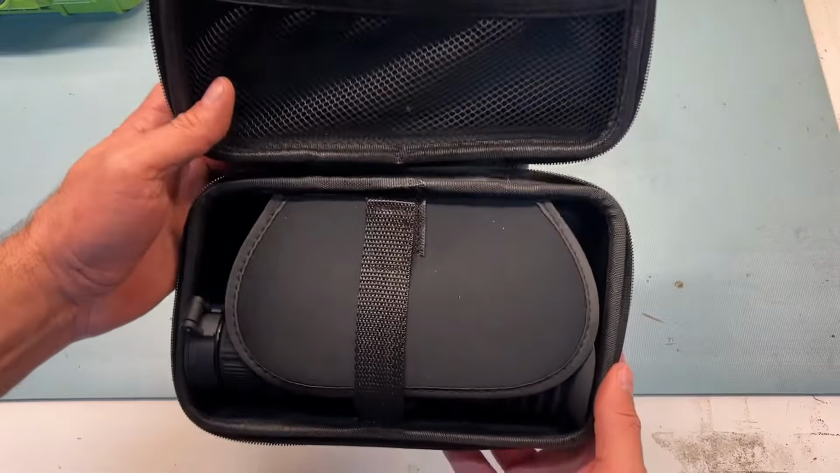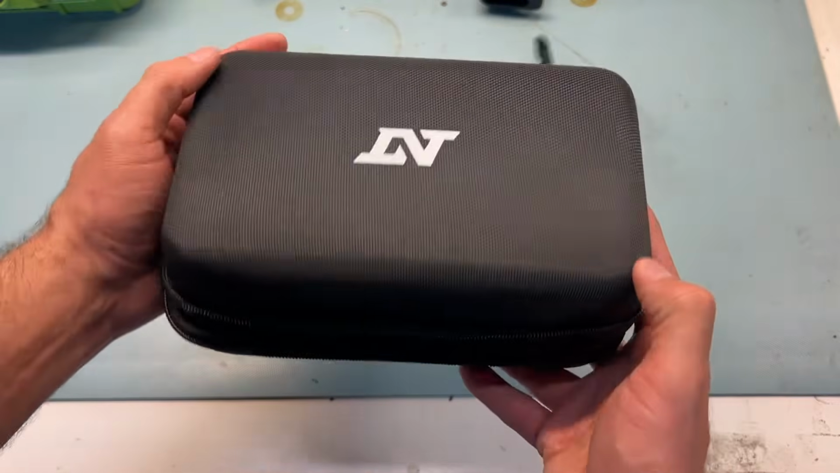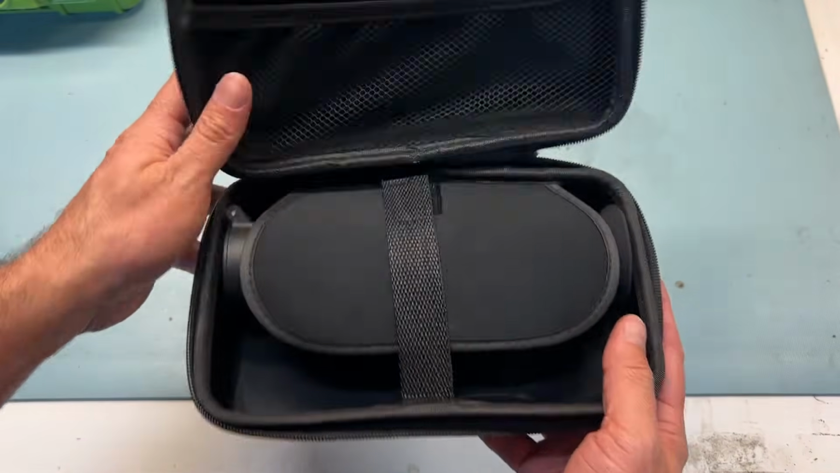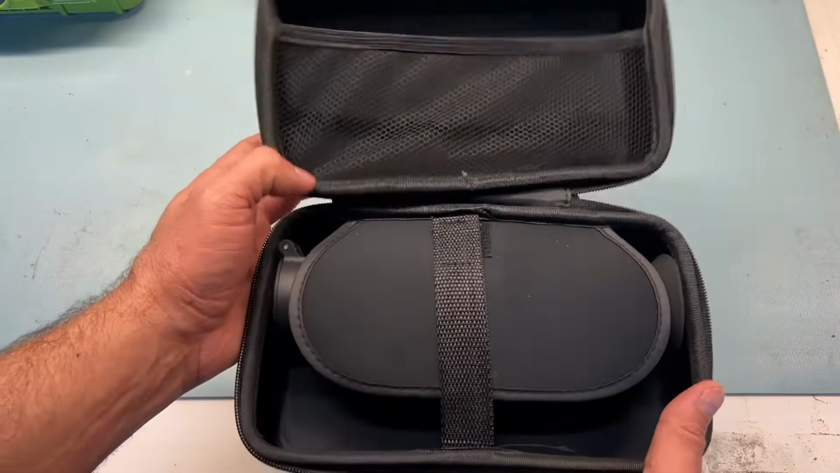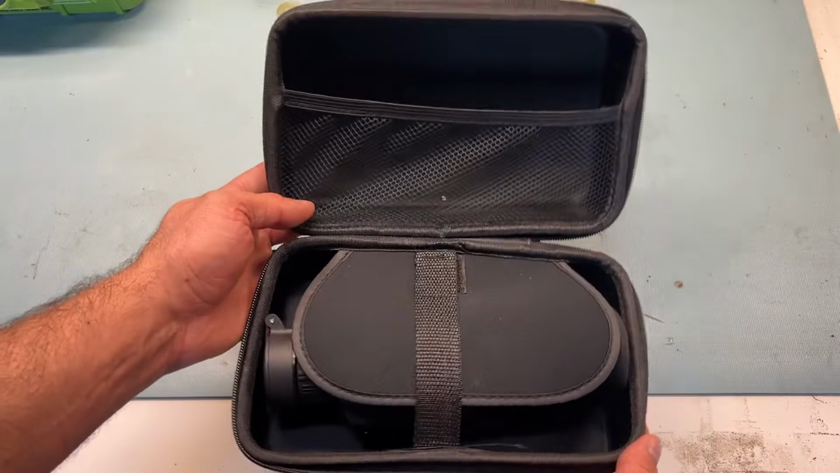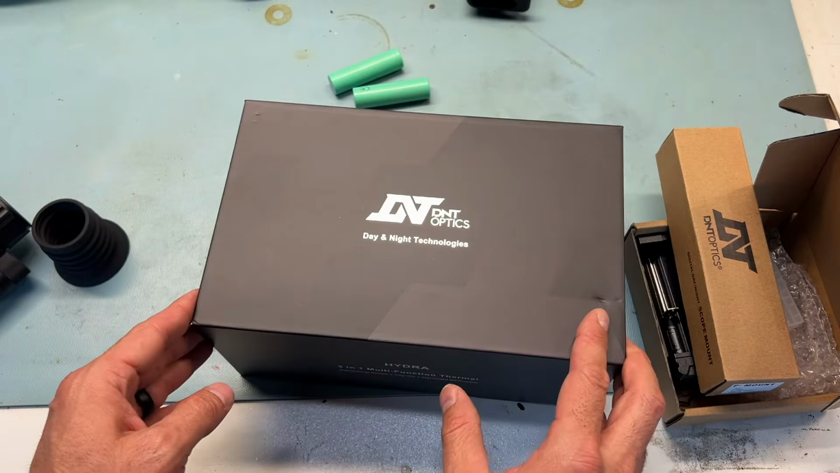There's a lot of room for this thing to wiggle around. I think it's probably about twice as deep as it needs to be. So if I had a little bit of feedback to give to DNT, I would say a more form-fitting case I think would be really nice. And you'll see here in just a second, as you can see kind of peeking up here in the corner, I've got some recommended equipment to kind of remedy this coming up here in just a second. That's what it comes with when you order the optic.